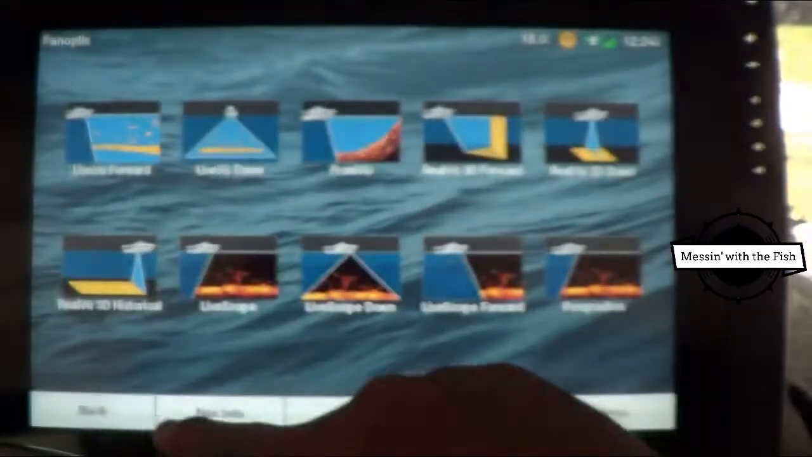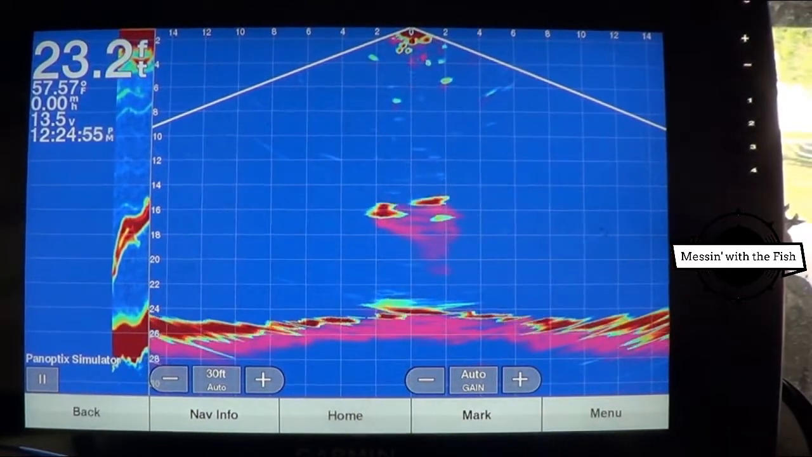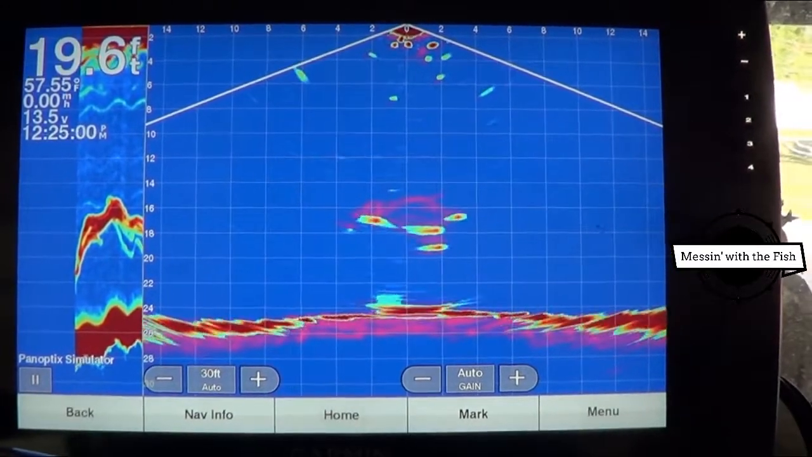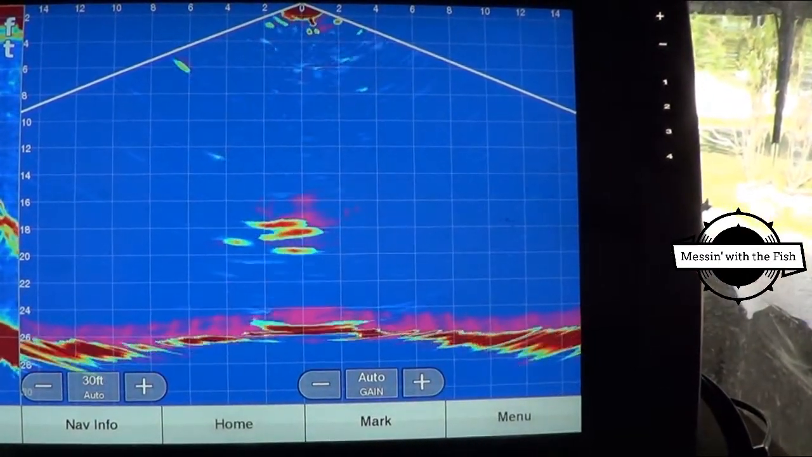But we're going to go back here, and this will be down mode. Now that's going to be with a different color palette. That's the blue color palette. This comes in handy if you've got this on the transom of your boat, or even if it's on the pole. You know, you can just jig vertically up and down. That's what this down mode would be great for.